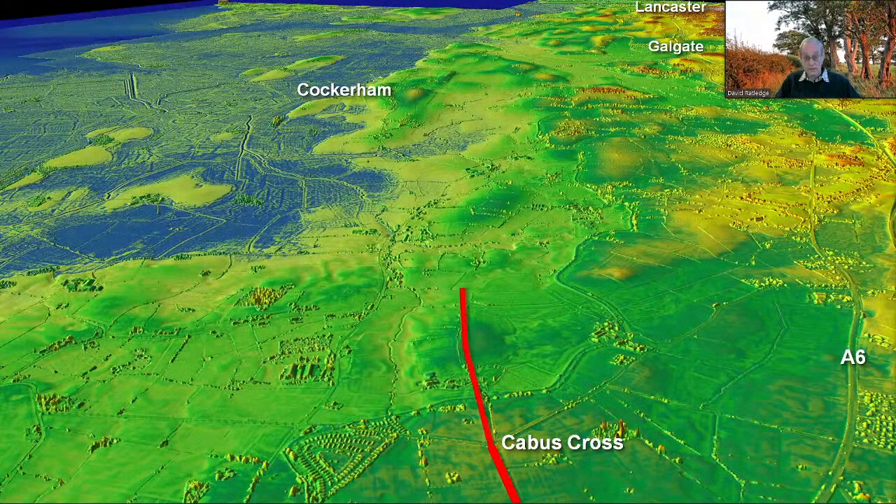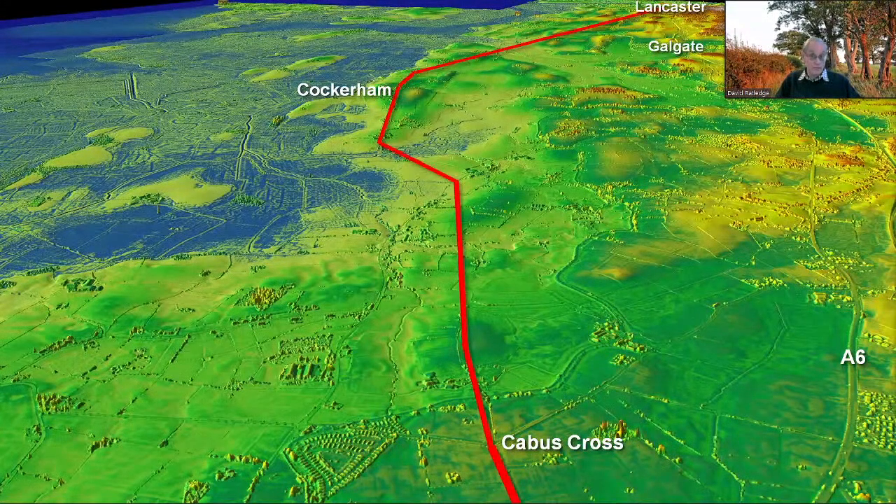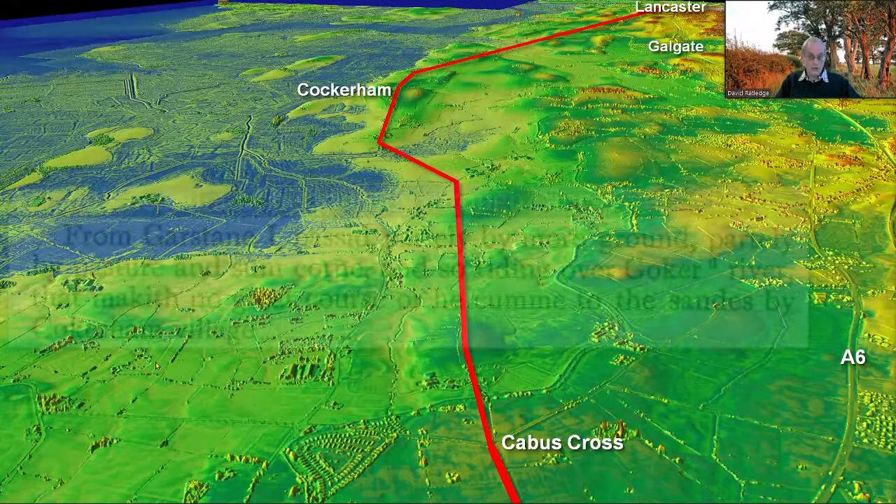This was the route it went. It went to the seaside at Cockerham. Obviously, a coastal connection was a high priority. So they went to Cockerham, and only at Cockerham did they turn to Lancaster. Came as a huge surprise, but it shouldn't have been.